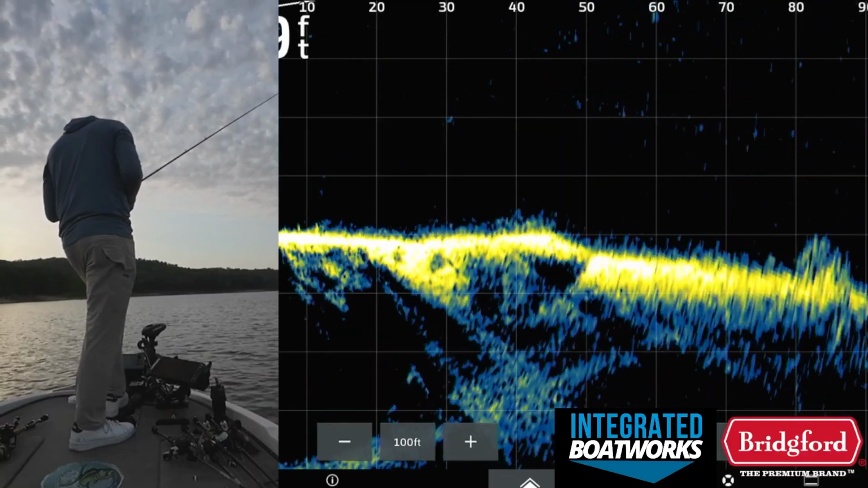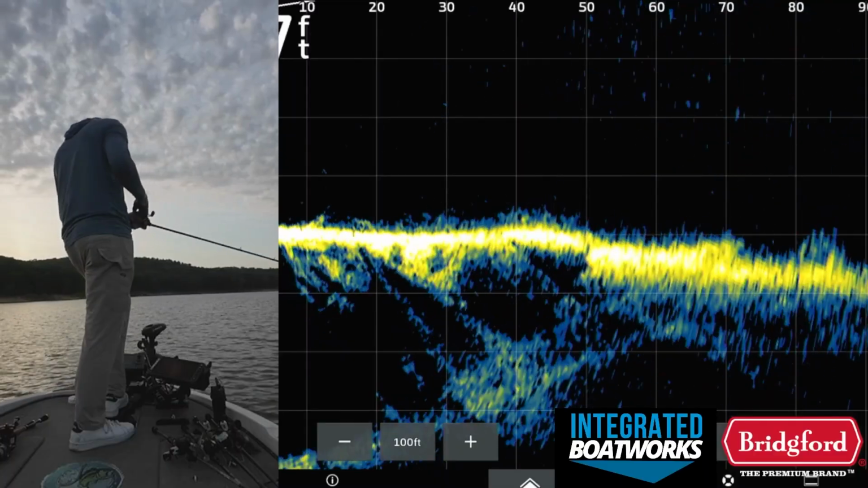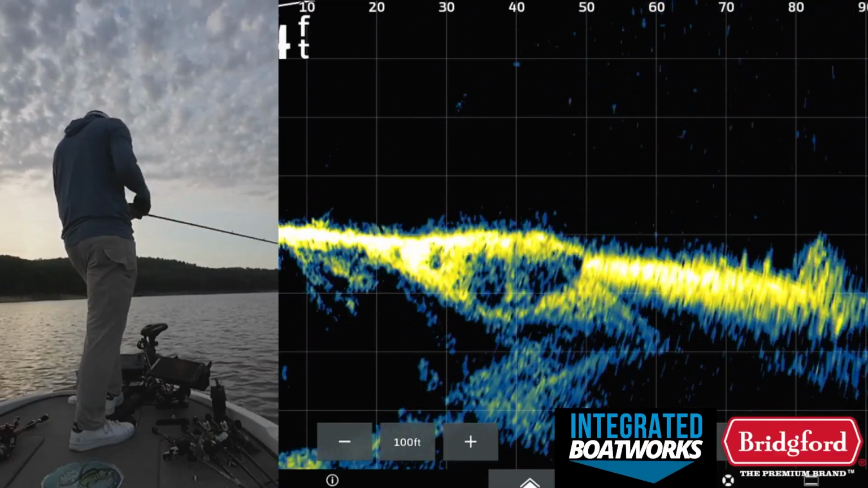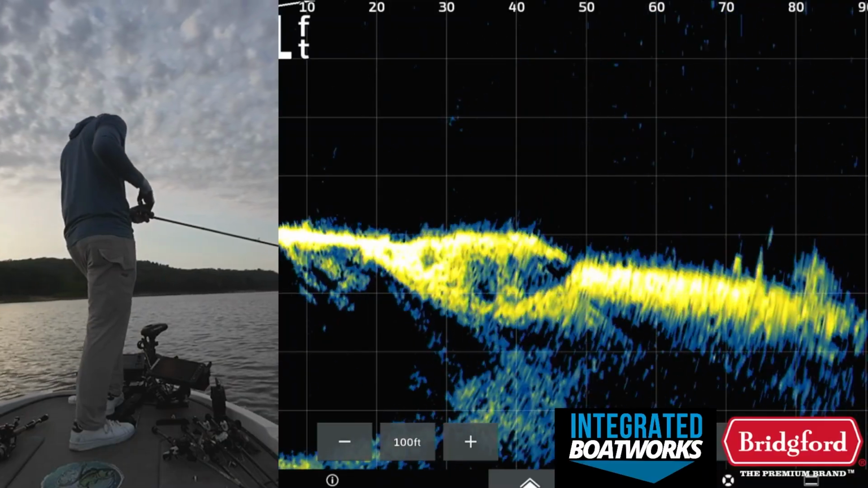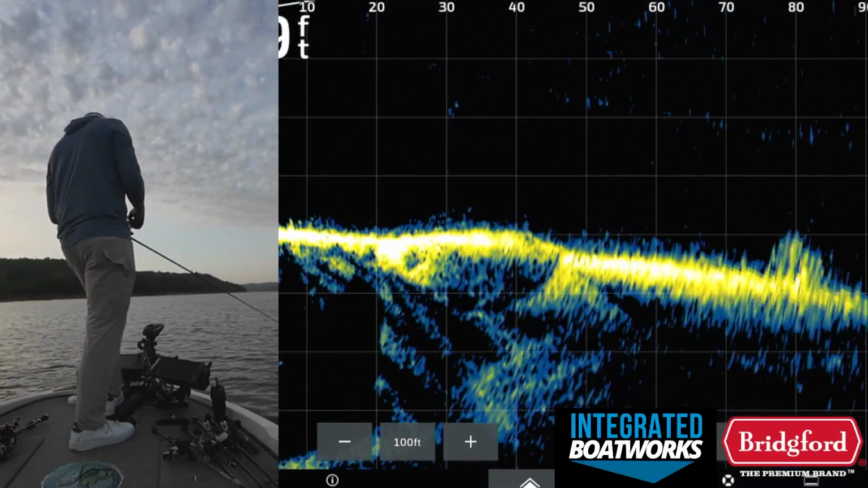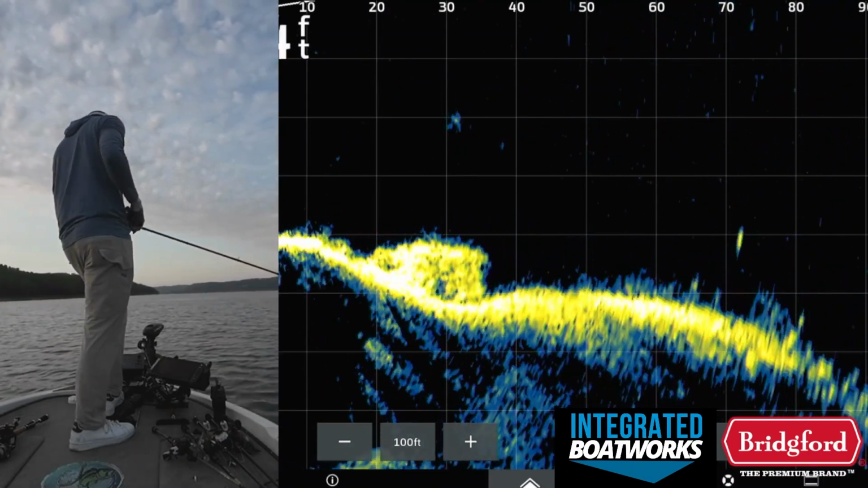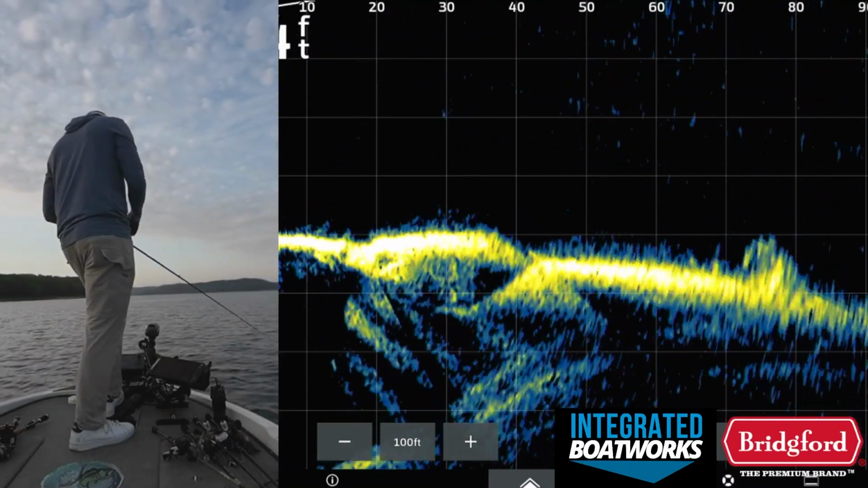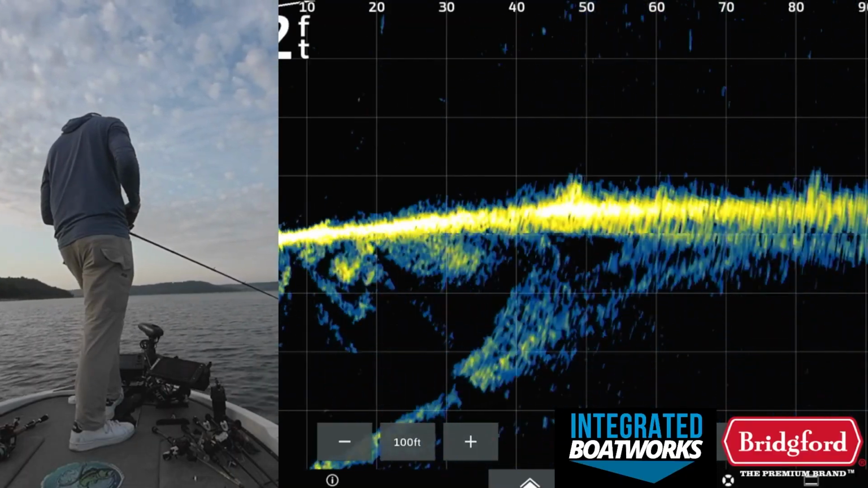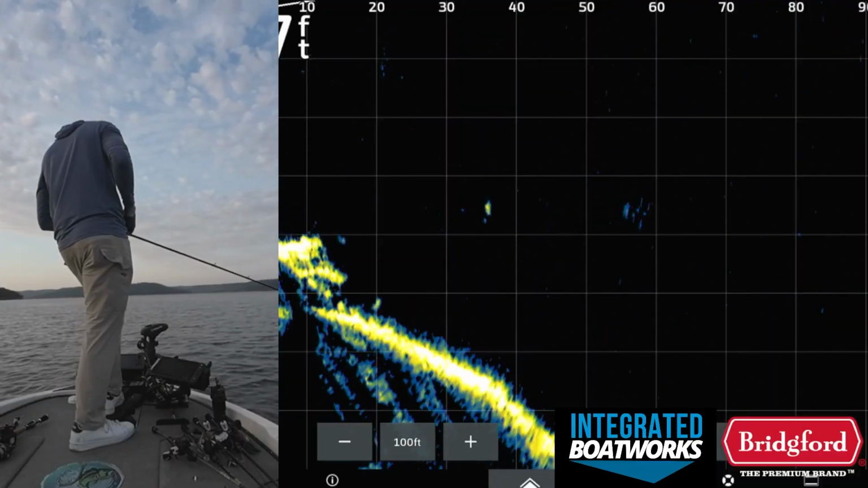So my jig's falling down there. It's right at 90 feet, 95 feet right now. Just hit the bottom. It's crazy how easy you can see that deal on Livescope. But yeah, we're gonna spend a minute or two more on this jig deal. Then we'll pick up that hover rig again and see if we can find some more random isolated fish like that one right there at 30 feet.